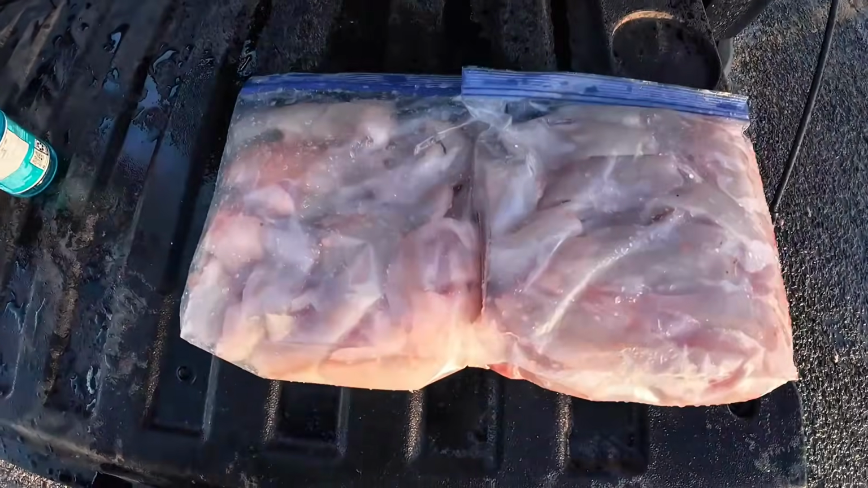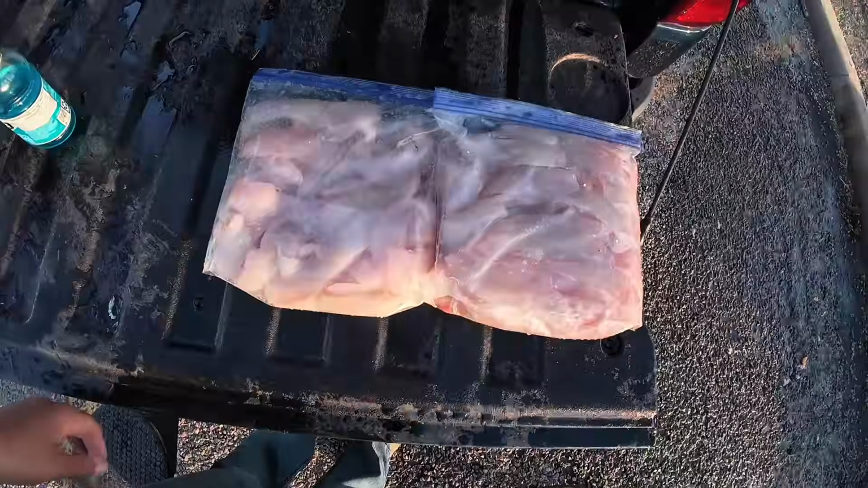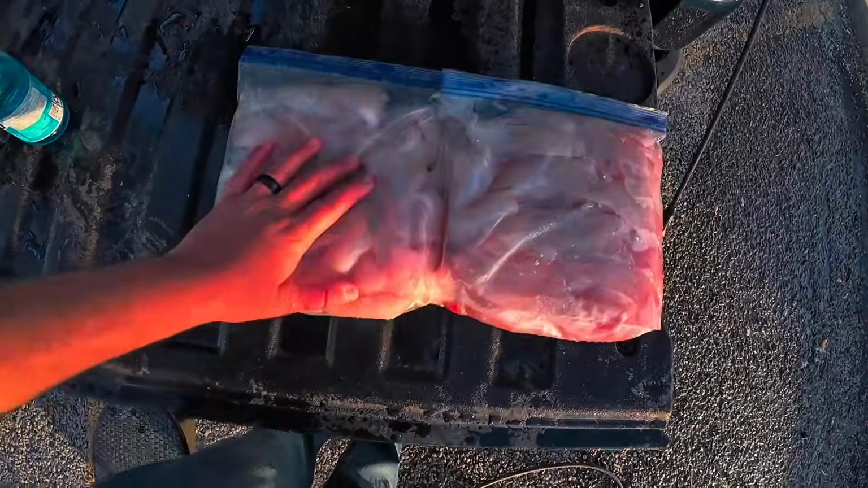And just like that, got 37 cleaned up. Couldn't fit them in one full gallon, so I had to separate them into two, but these are ready to go home and go get in the freezer. So let me get this cleaned up and I'll get back with you.